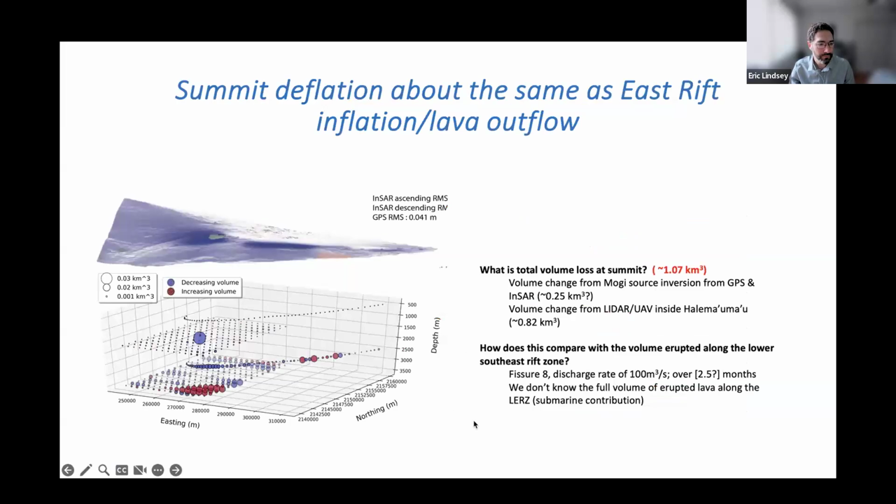This is an effort to model where these volume changes are occurring, to model where the magma chambers are at depth. You can see this is actually relatively shallow, right? It's all above 4 kilometers of depth. You have the large magma chamber beneath Kilauea caldera that's deflating, and then you also have both inflation and deflation happening along this rift zone.